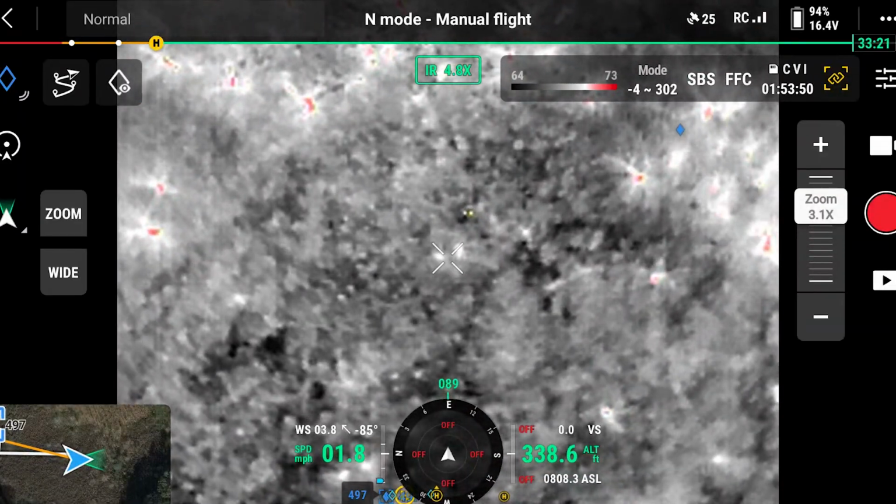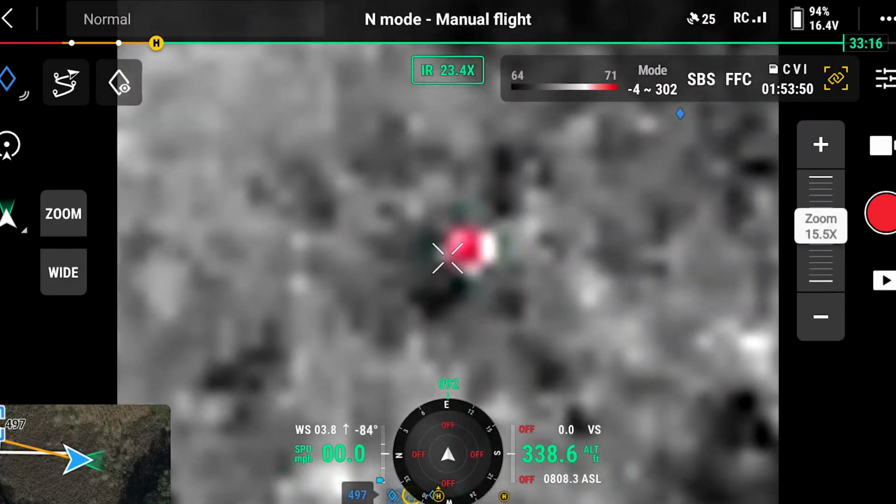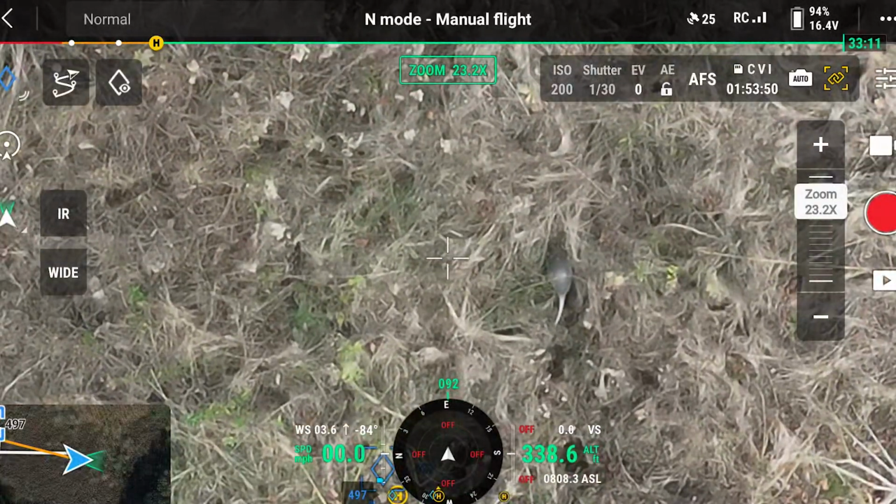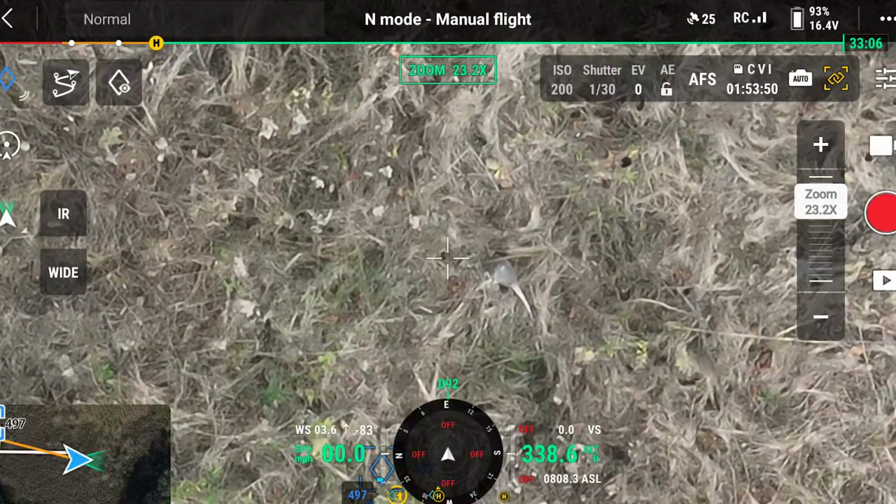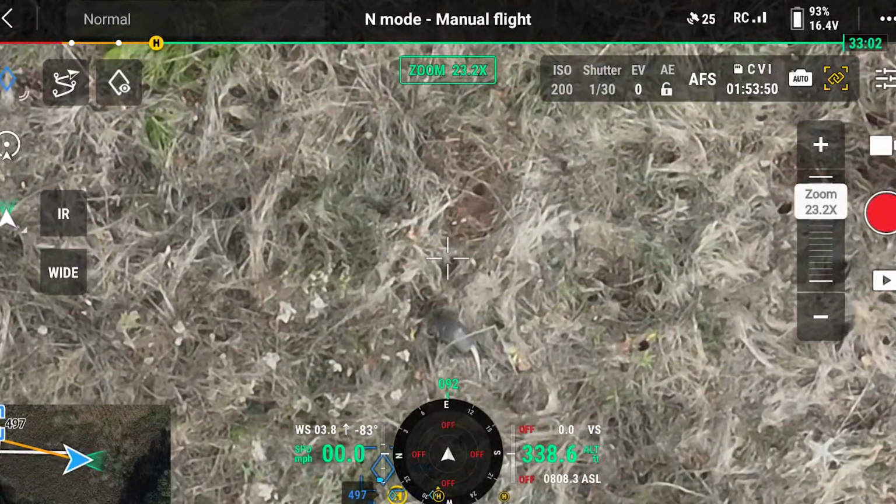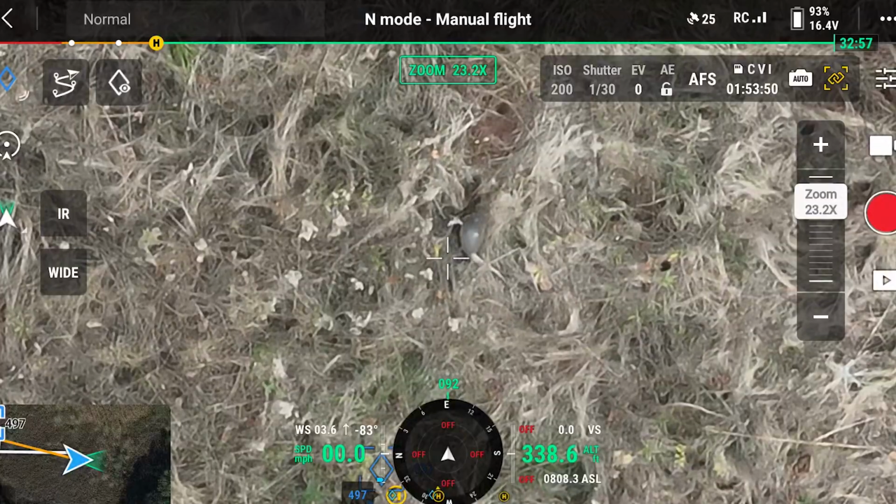Those being the three main ones, I think. But the tint palette, you just saw how that red just pops out of there. And that is just a little armadillo. Those guys put off a surprisingly good heat signature. Probably just because they are so uninsulated, but they're easy to spot.